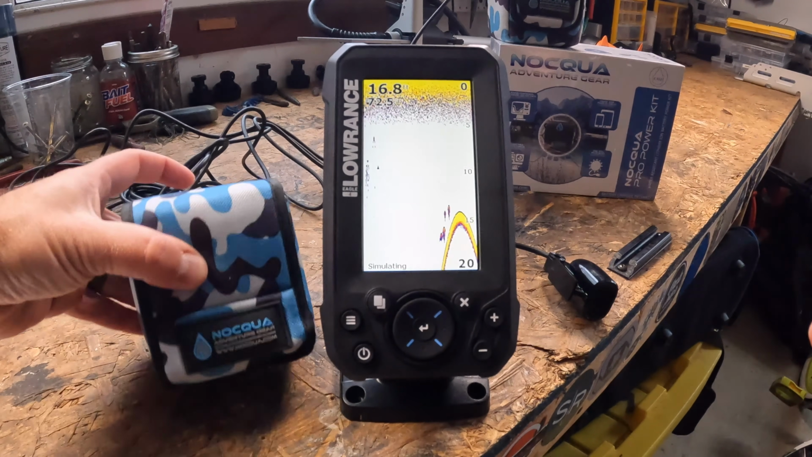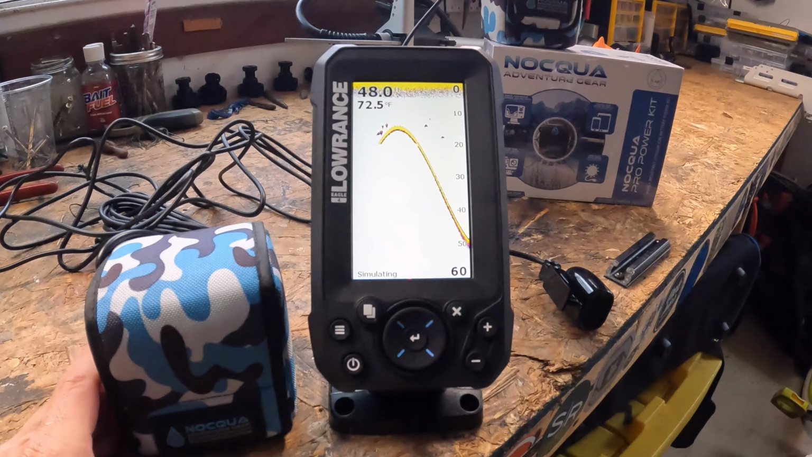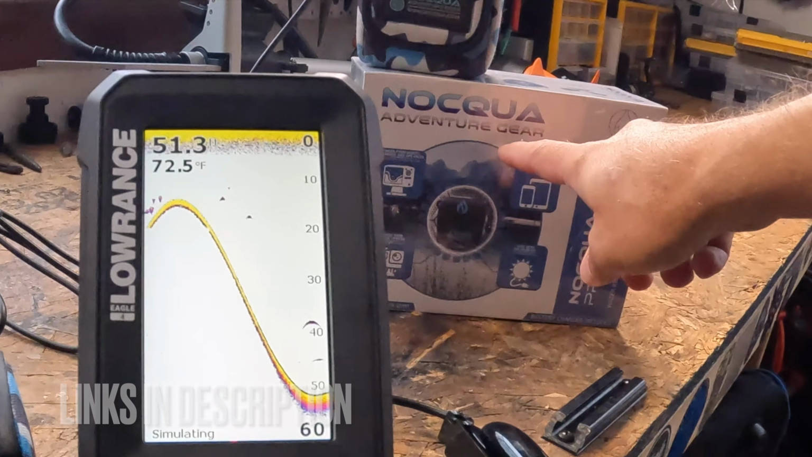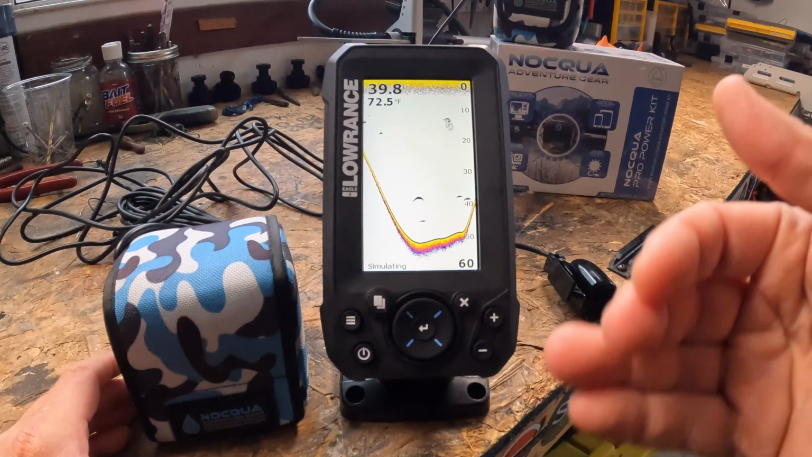What I utilize are the Nocqua Pro battery kits. They come in a variety of different amp hours. There's the 20 amp hour. I own the 10 amp hour, and I just got in the mail the 4.4 amp hour. In the 20 amp hour, this thing's gonna run for 80 to 100 hours without a charge, right? So multi-day camping trips, no problem.